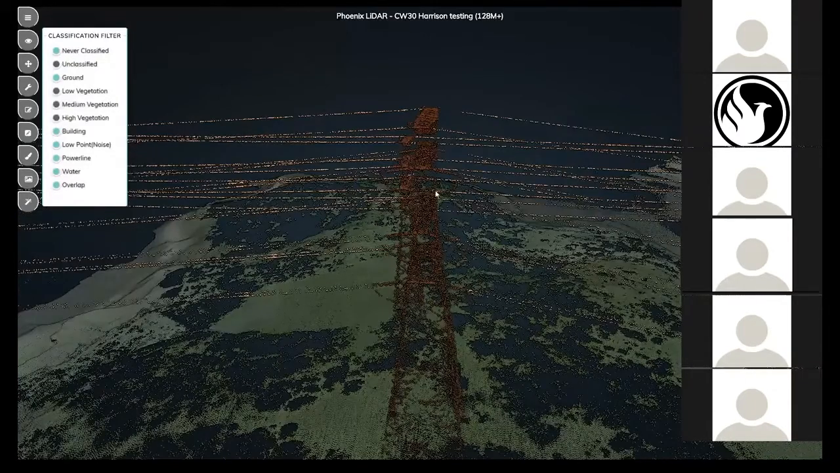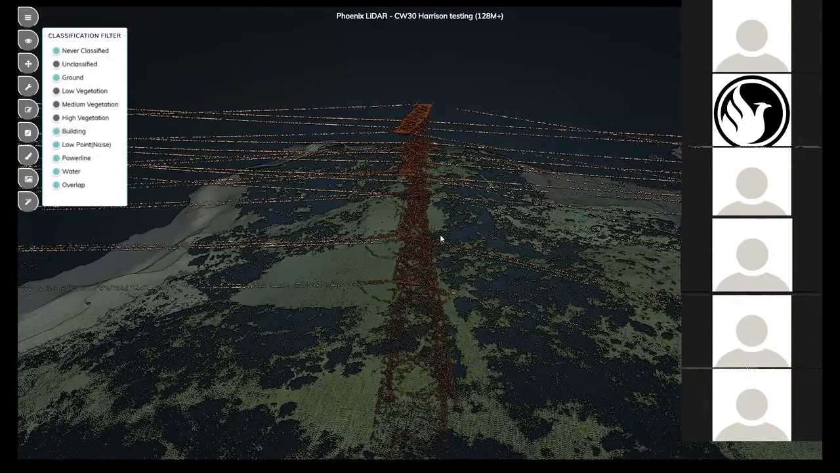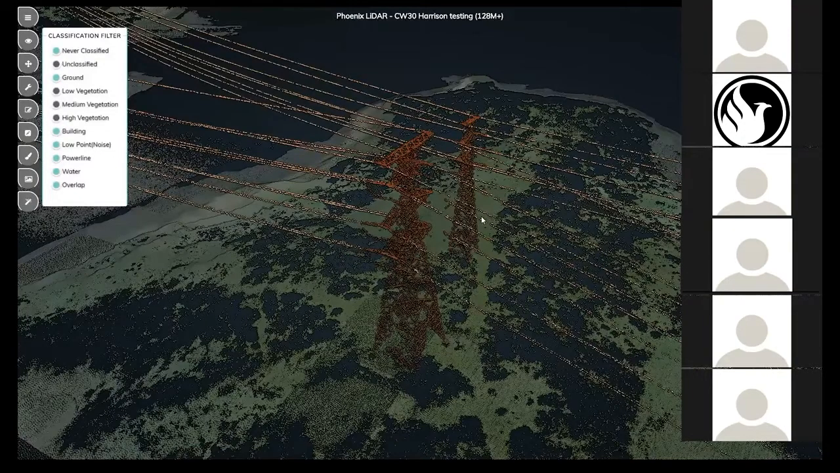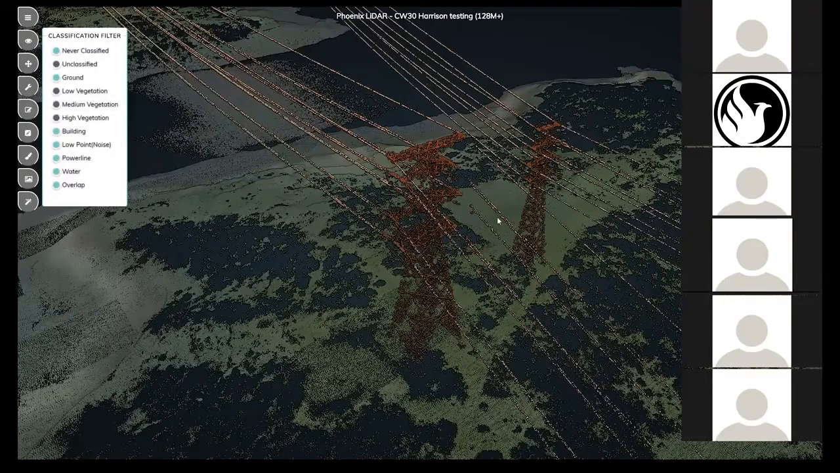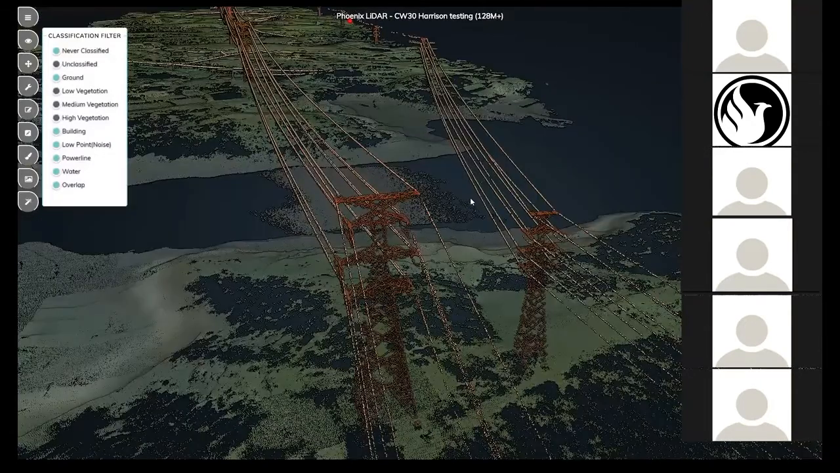Yeah, the shield wires are always something that is kind of iffy. You have to plan accordingly, so it's great to be able to model those so easily. There's pretty much continuous point coverage of those.